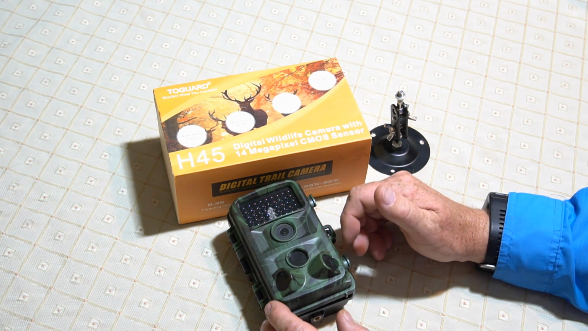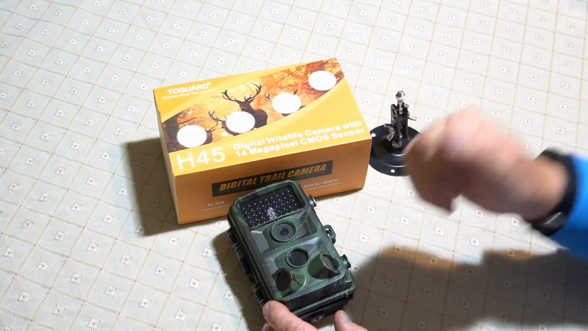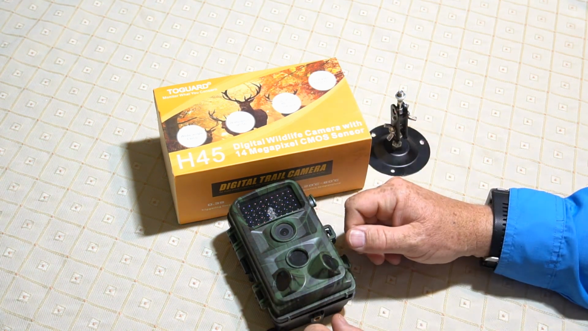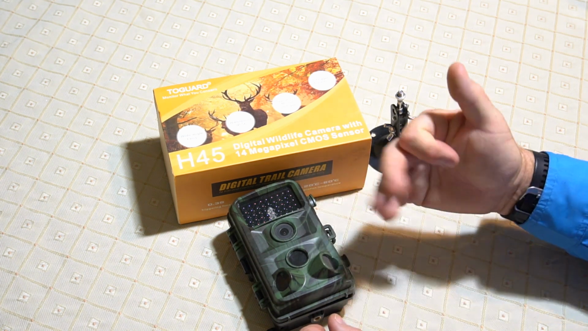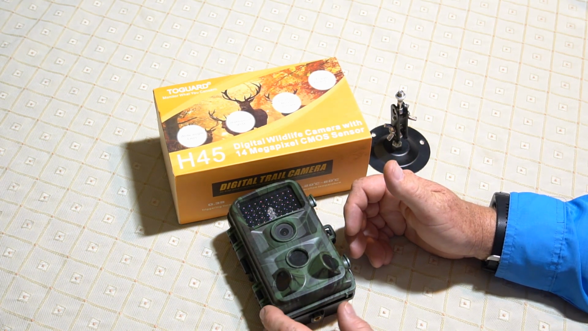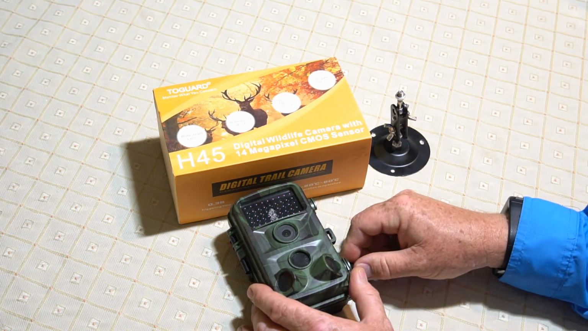It says on the picture that it was low battery, but I tested the batteries, and they're totally full. They're way above voltage, so that wasn't the problem. I tested all the batteries. So that's the only thing that happened that I can't explain, and then it never happened again. So I'm not sure what that was or what caused that.